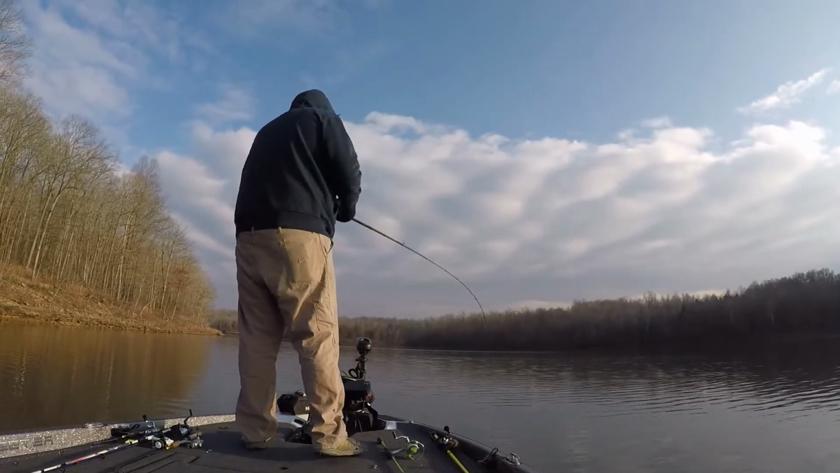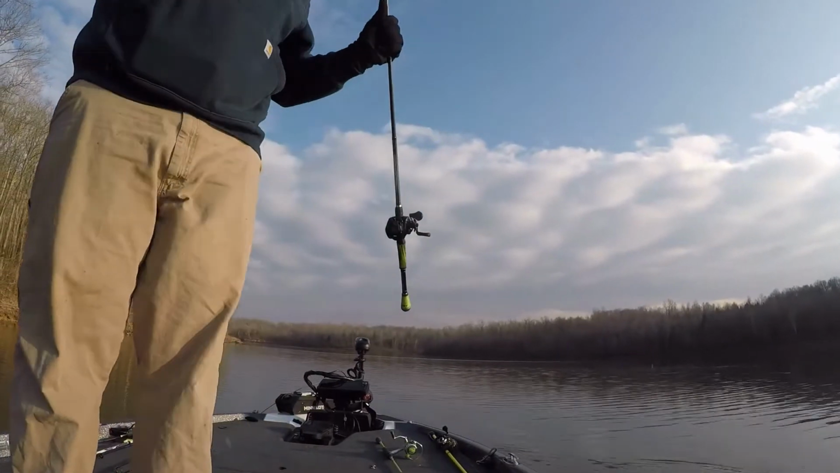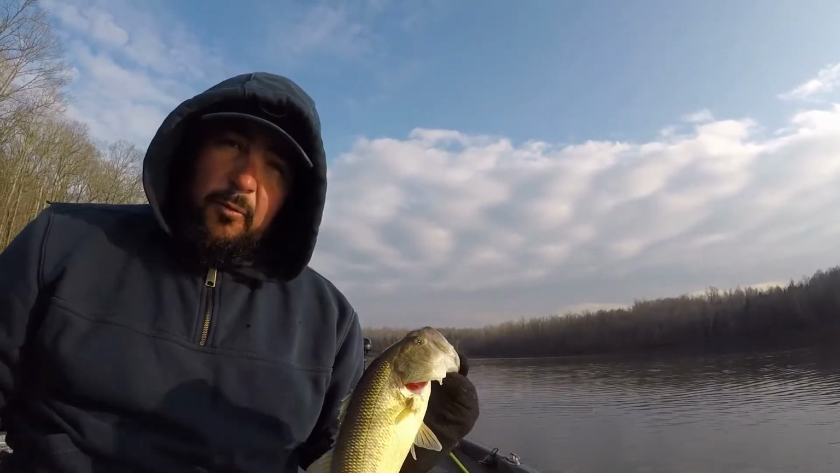I wonder what that... Look at that. It's a bass. It is. You little booger. Oh, he's just a little one. But I'll tell you guys, I'll hold it. It's 44-degree water.